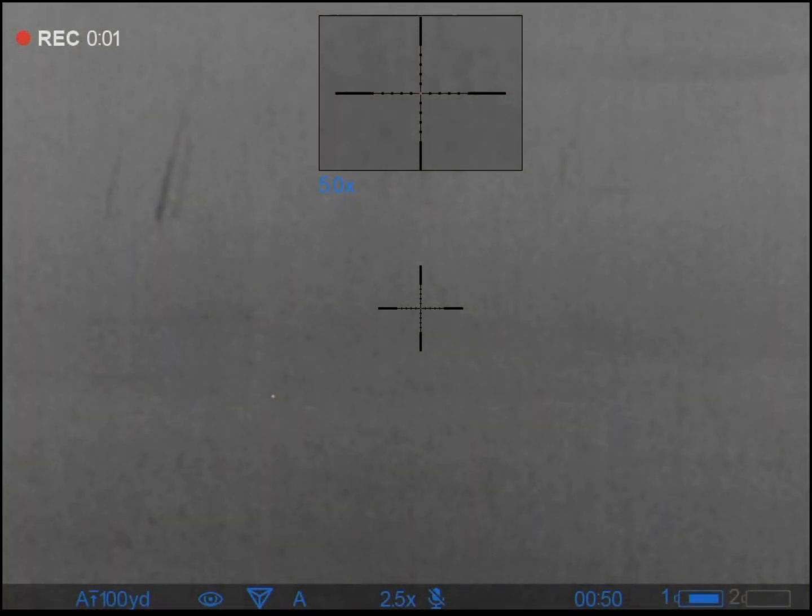And we're going to switch over to my buddy's scope. This is a Pulsar, I forget which, but I believe it's a 640 scope. And you can see it's also struggling with the fog or mist that we have going on. But he radioed me and says, I got one over here in the grass. I'd been doing some howls and still hadn't played any sort of distress yet at this point in the set. And this guy came looking.